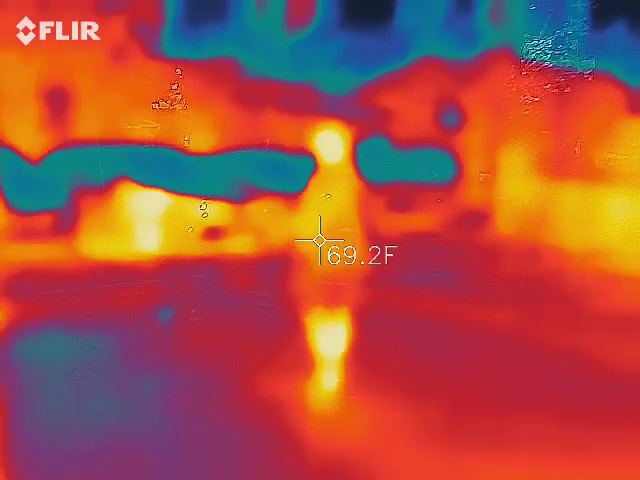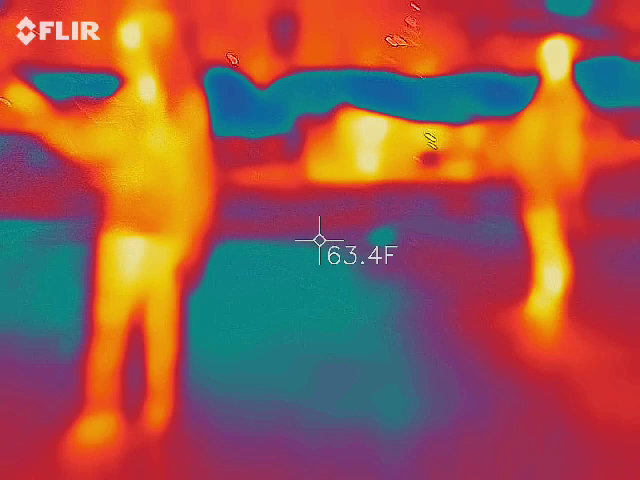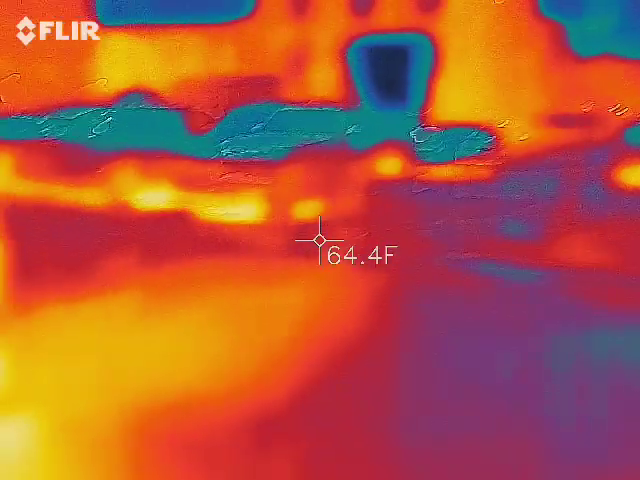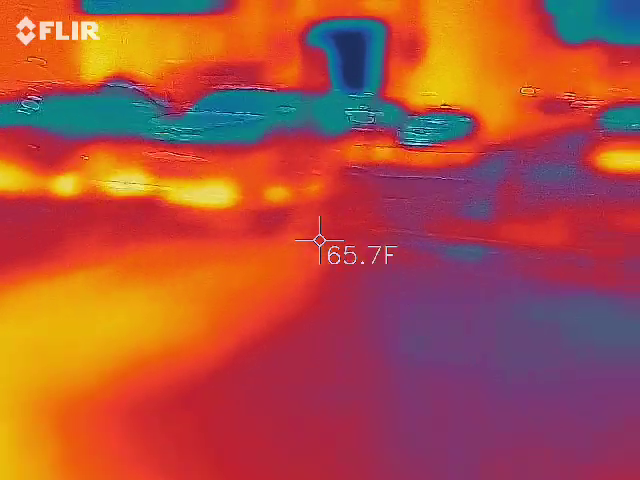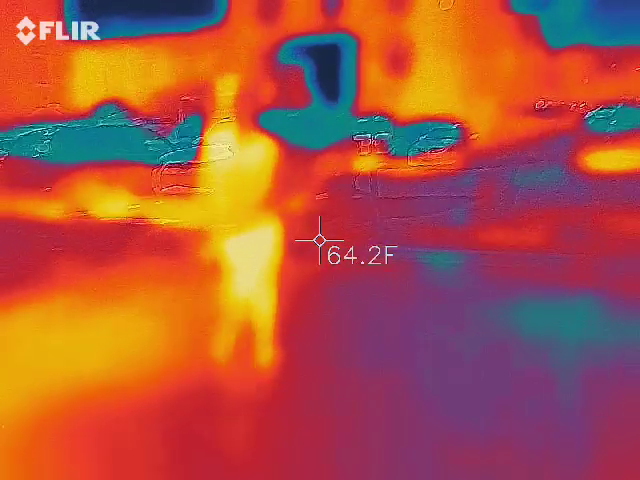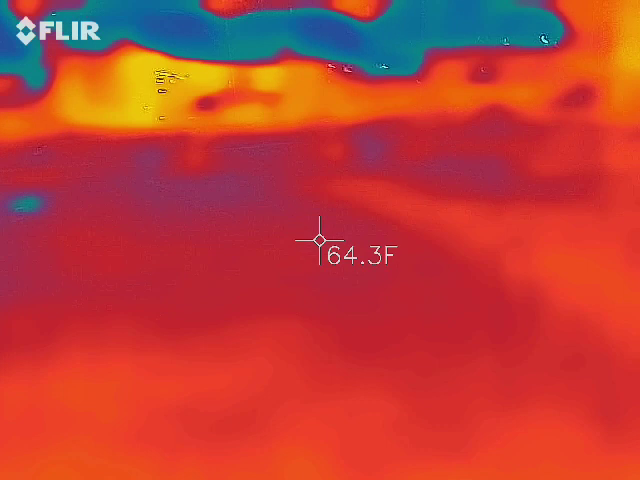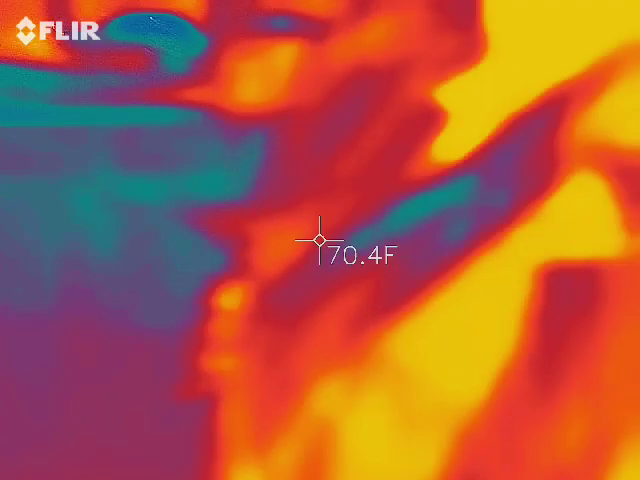Where is it? Is it going off? That building right there, the one with the high peak, and the one next to it that they're working on. I walked down that alley. Do you see anything over there? No, I just had that feeling.